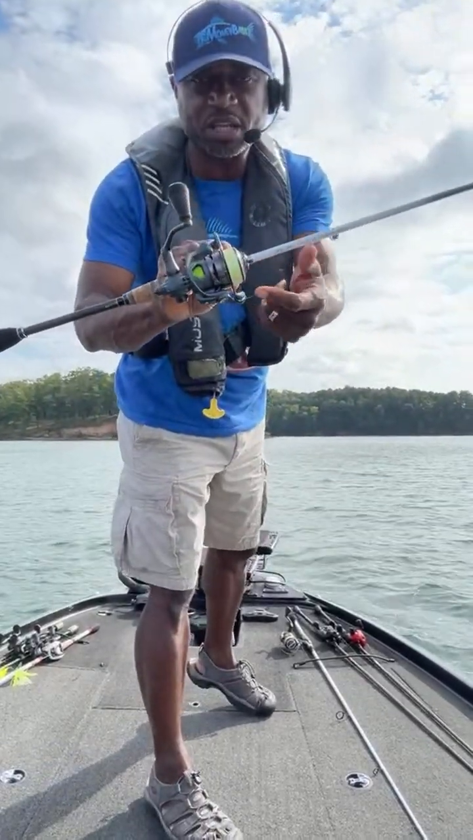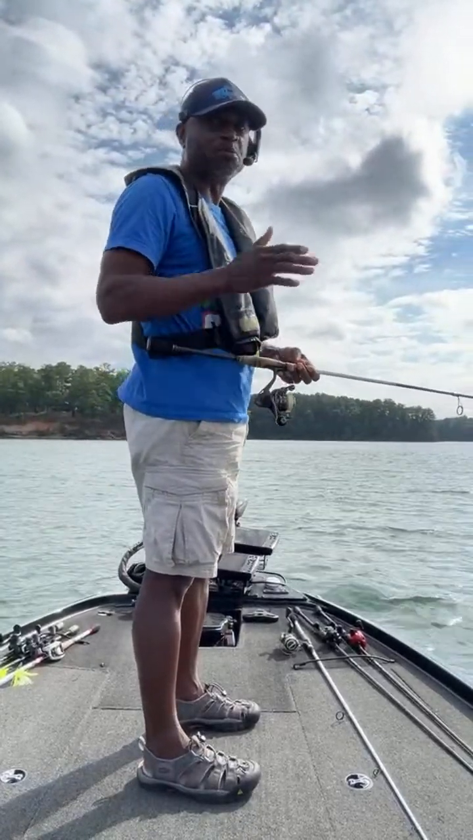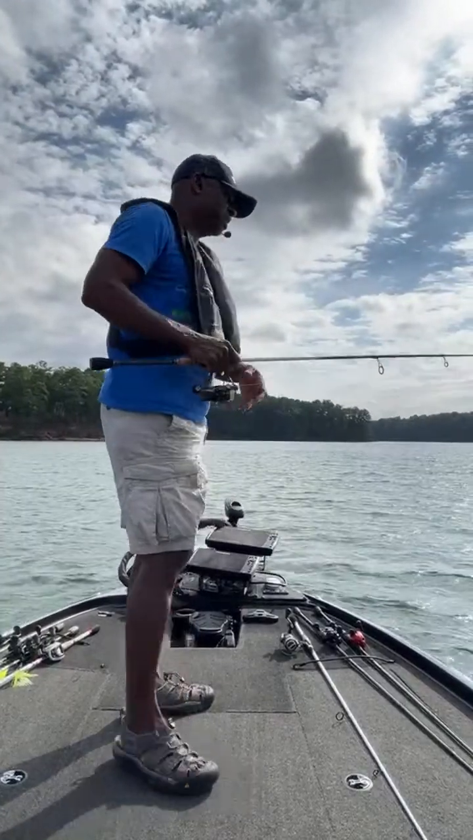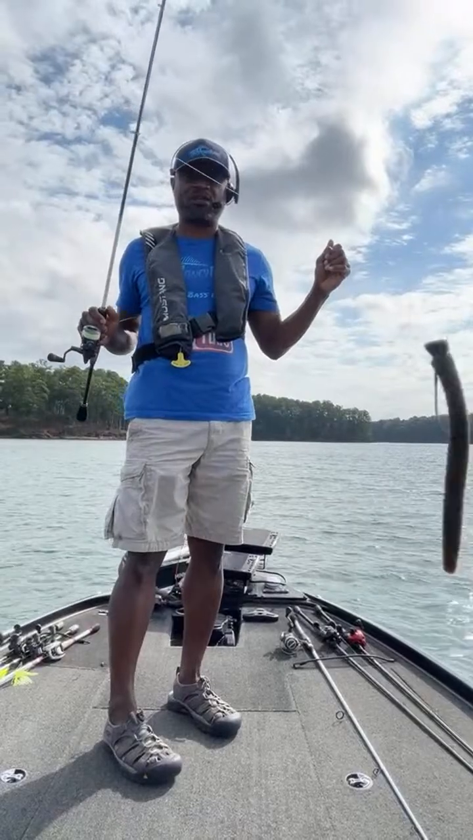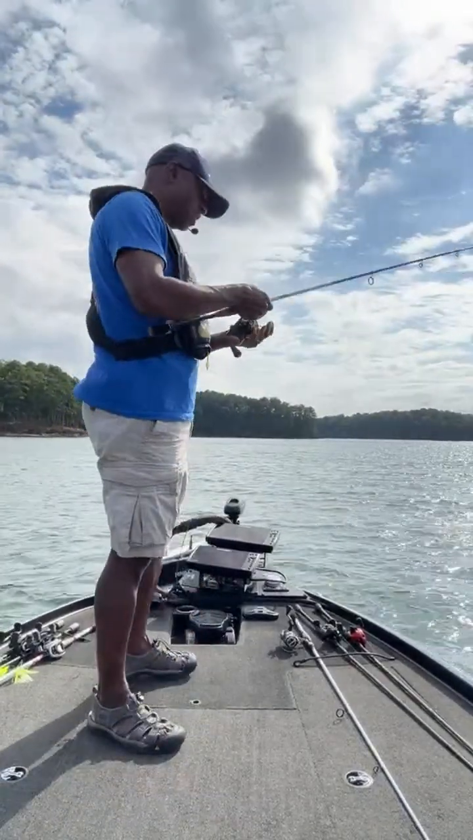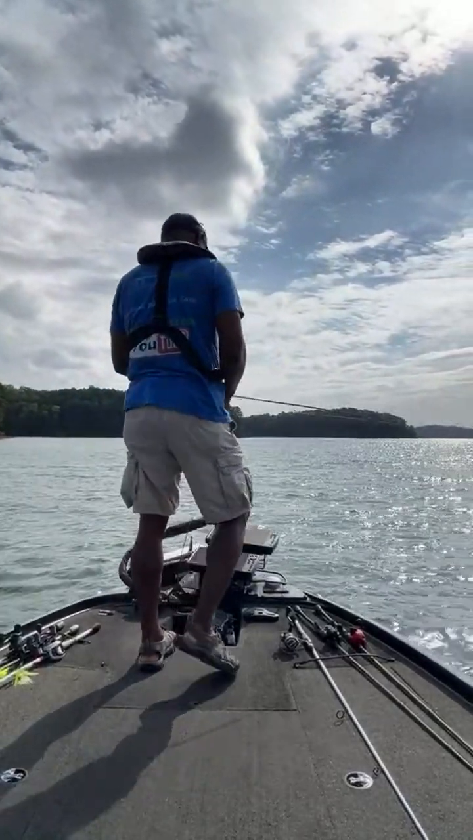If you see that yellow in there, I use that high vis yellow because I can track my line and see whenever it stops moving. And I know that it is in contact with the bottom whenever it does that. All right, and here's the shaky head that I'm throwing. Nothing special. Let's see if I can get it in front of the camera for you guys. A 1/4 ounce is generally what I throw. I'll throw that 1/4 ounce bait whether I'm fishing shallow or deep.